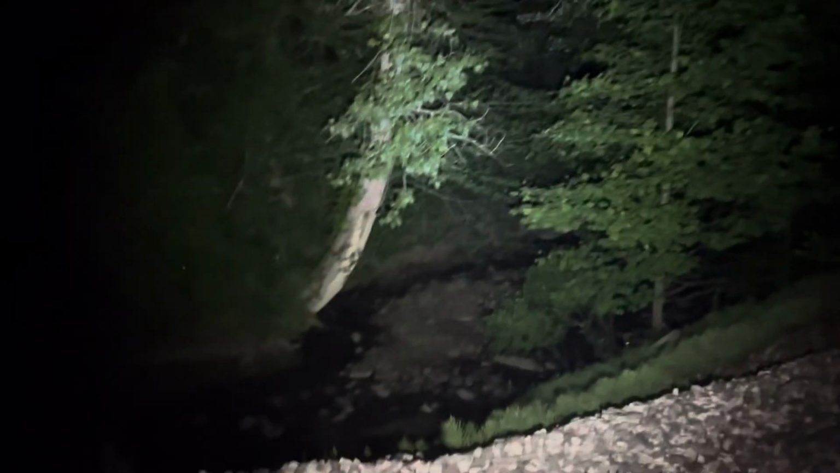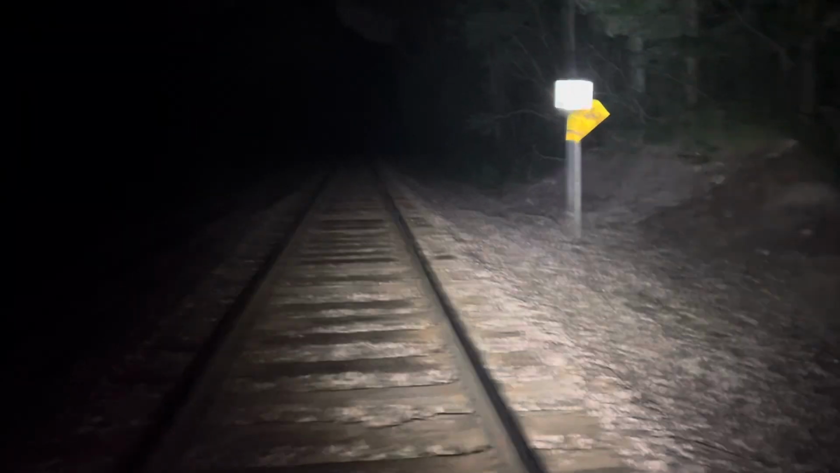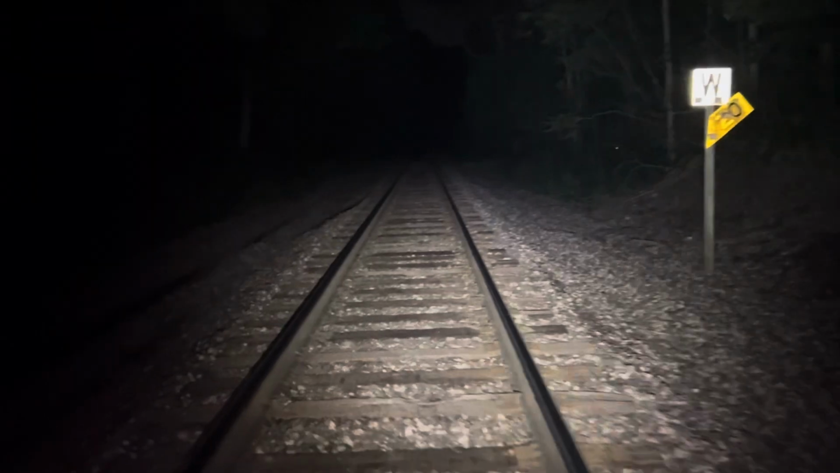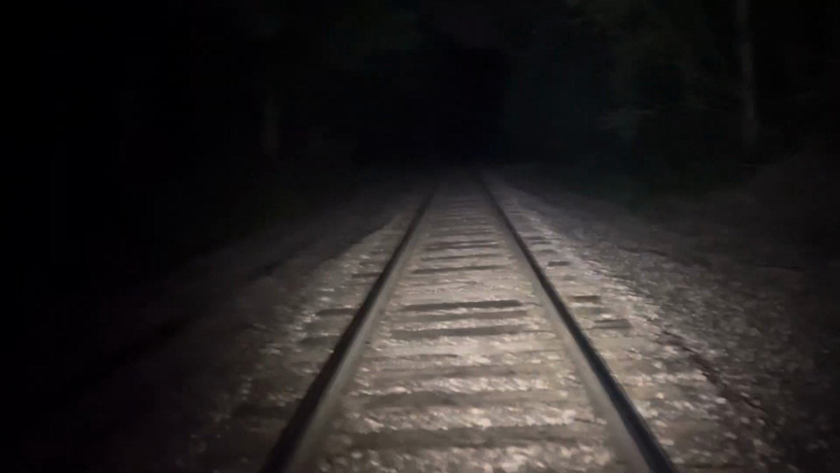And wouldn't that be a kick in the pants if one did come down here? I haven't seen one in a while, but we had a ship just in. I still like recording the ships. Unfortunately, the last few, they like to come into dock at like 4 in the morning.